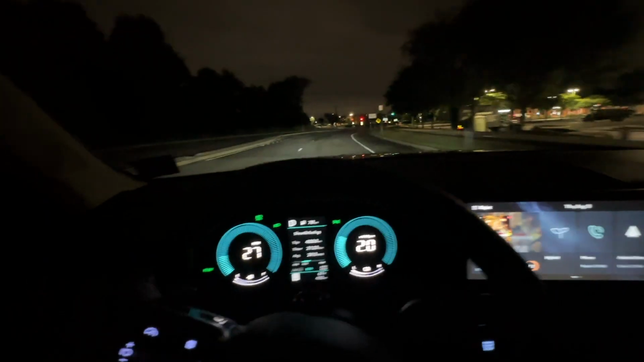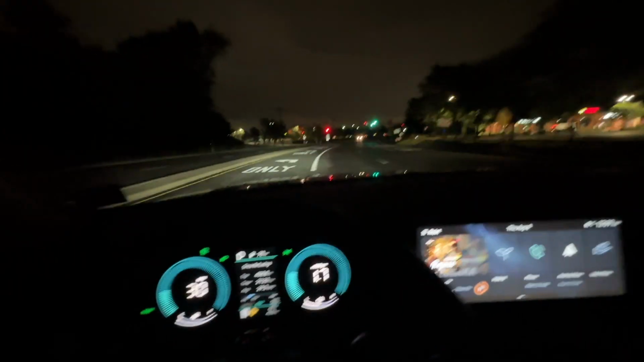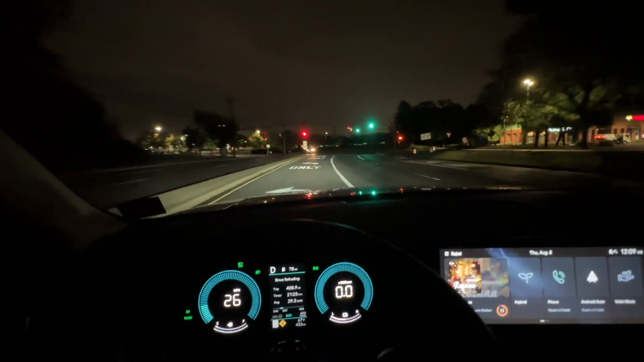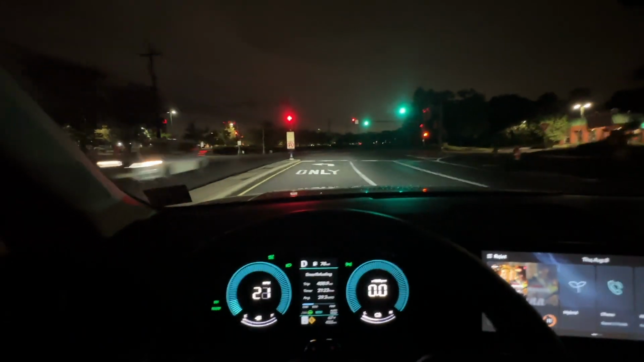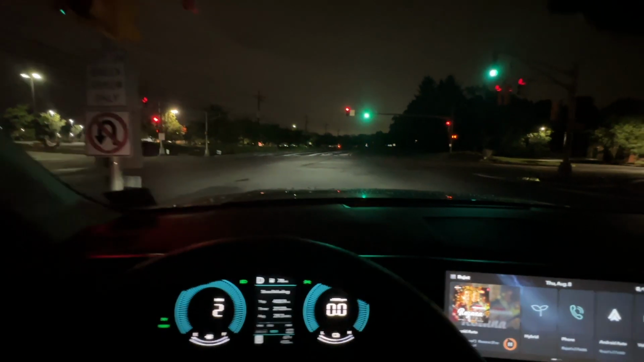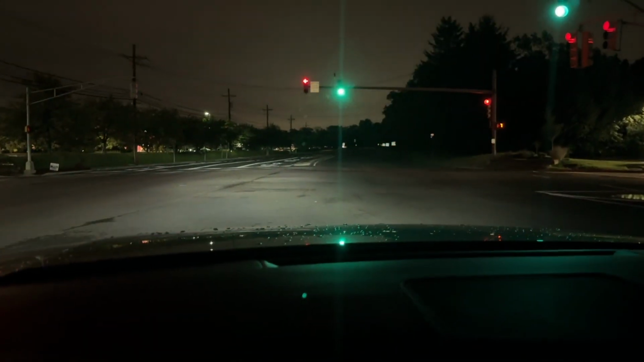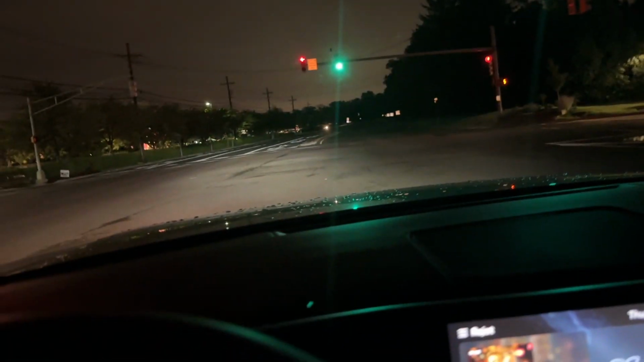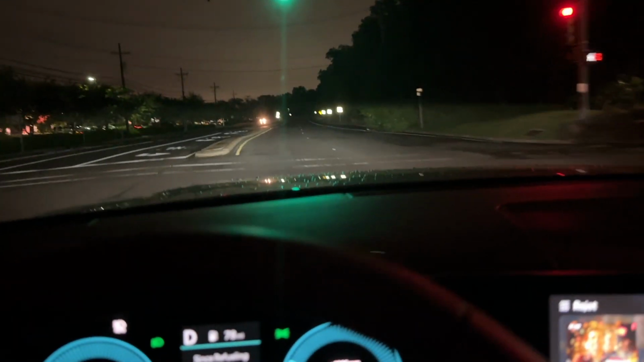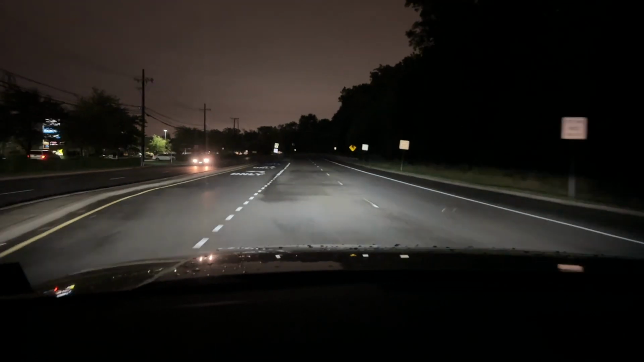Again, this is a fairly dark road. Let me drive around from the mall here, from Walmart. You can see it's pretty dark here, but this car is making it look like daytime.